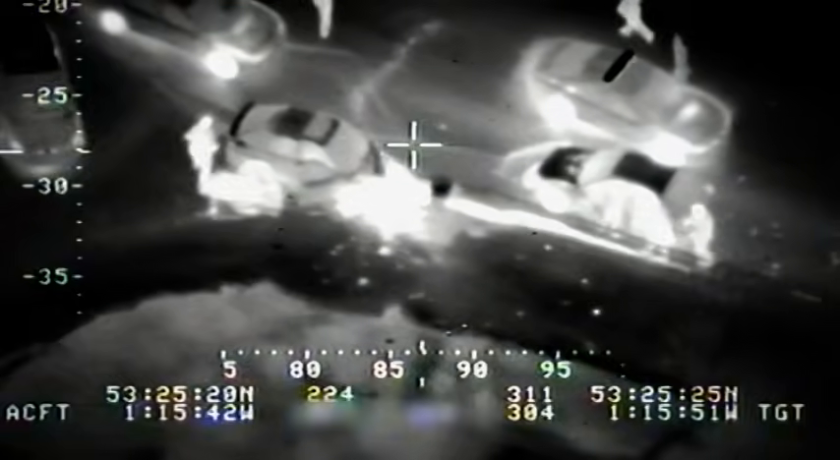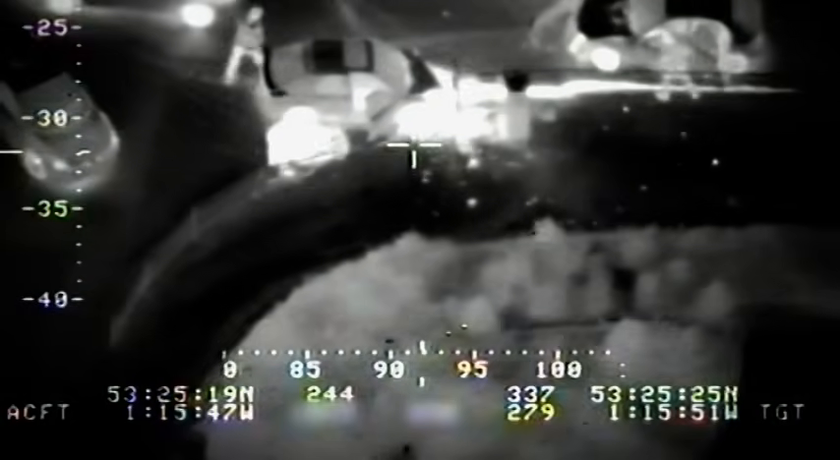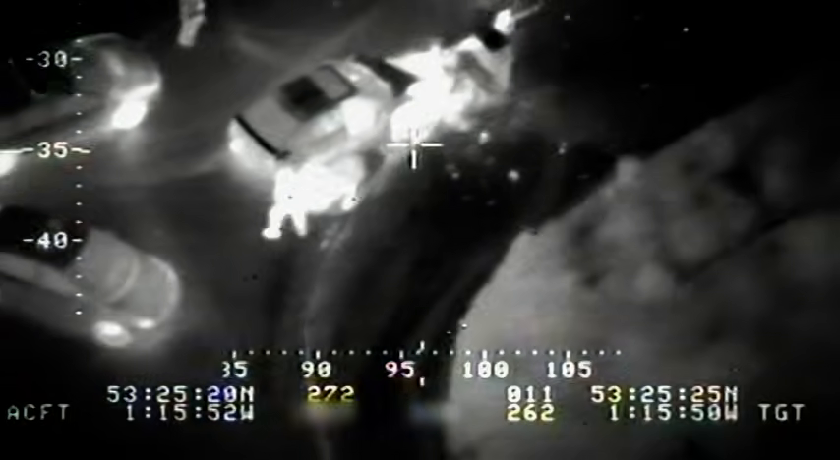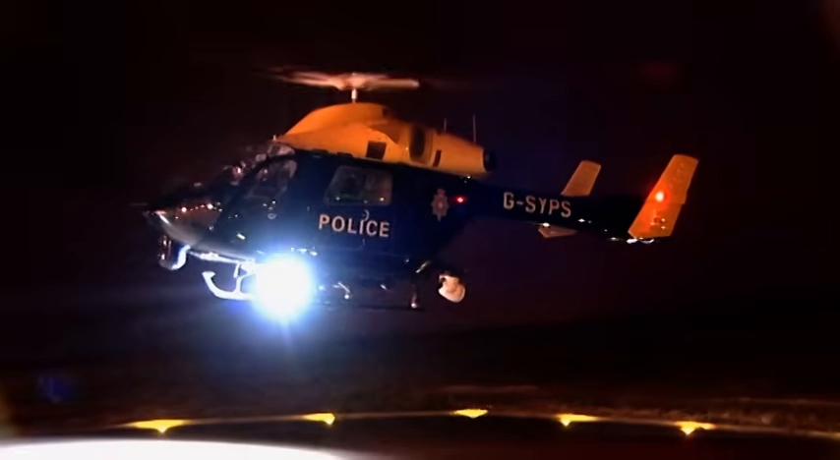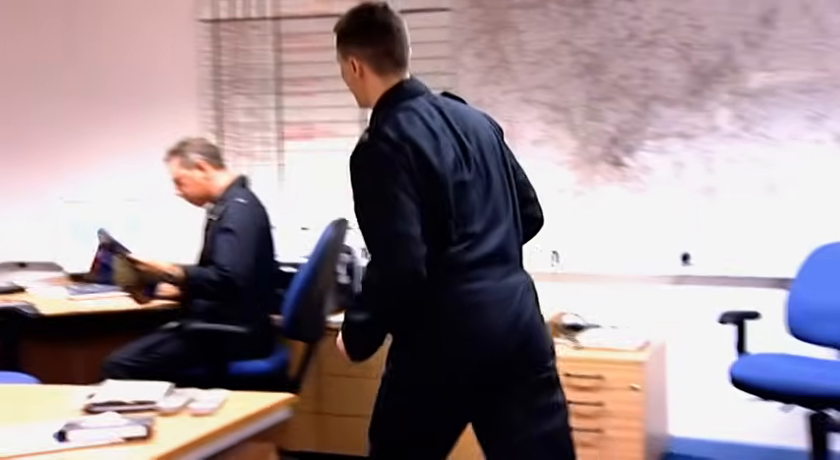I don't see them driving in a normal manner. The problem with me is that I see them driving so dangerously that they're actually prepared to lose their life to get away from a police officer. They're very, very critical incidents, probably more critical or as critical as a firearms incident. While the ground cops pick up the pieces, 99 returns to base to refuel. But tonight, there's little time to consider what happened.